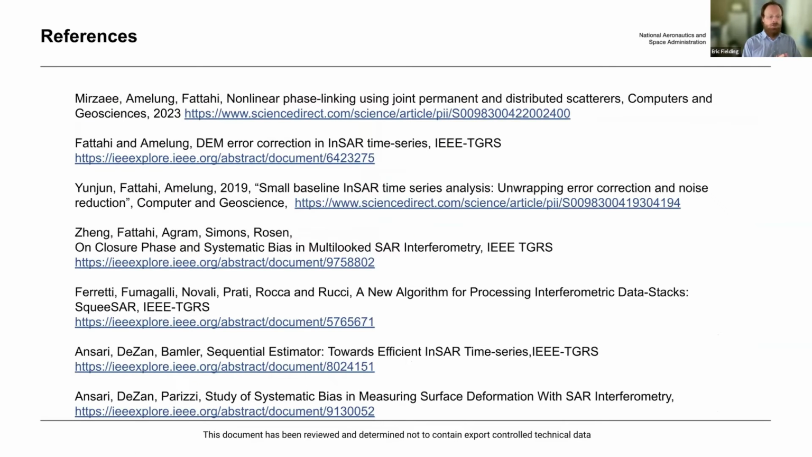So here are the references. The Yuji Zheng, Fattahi, and Rosen paper was on the phase closure bias. That's a recent paper. Ansari and these Ansari papers are also similar about the phase bias. So those are good things to look at if you want to get into that type of detail.